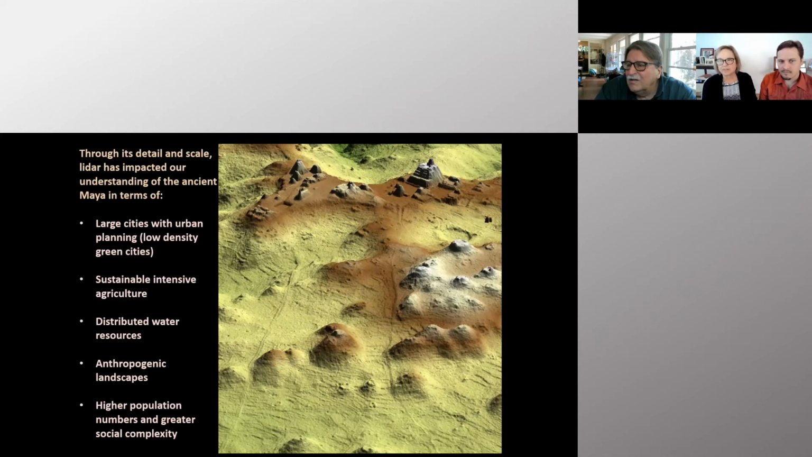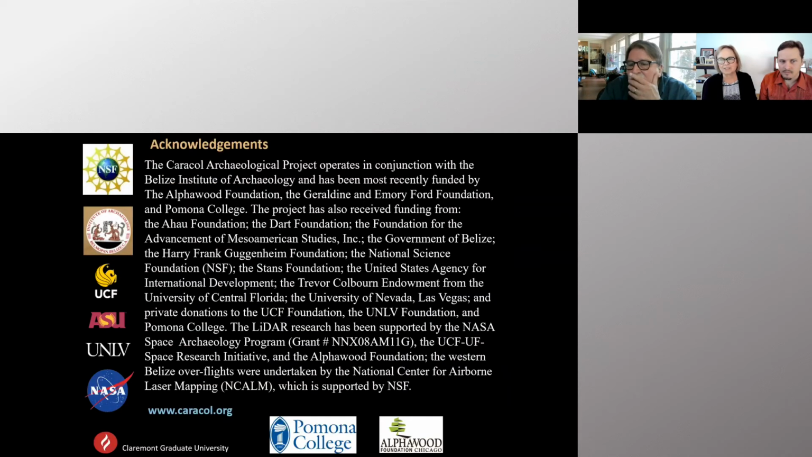Importantly, it also helps us see how large not only the cities were, but the population numbers and the density and the complexity of these enterprises in the ancient past. Caracol has shown us how important LiDAR can be to understand one place. It has made a huge difference in our interpretations today, and there's much more that we intend to do.